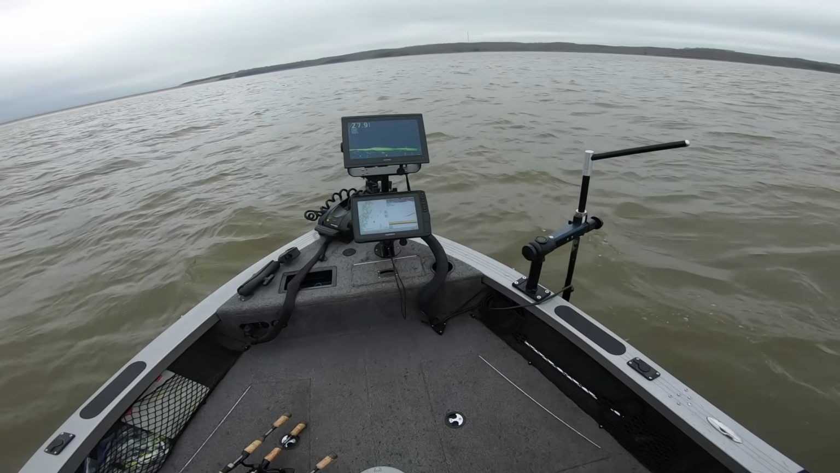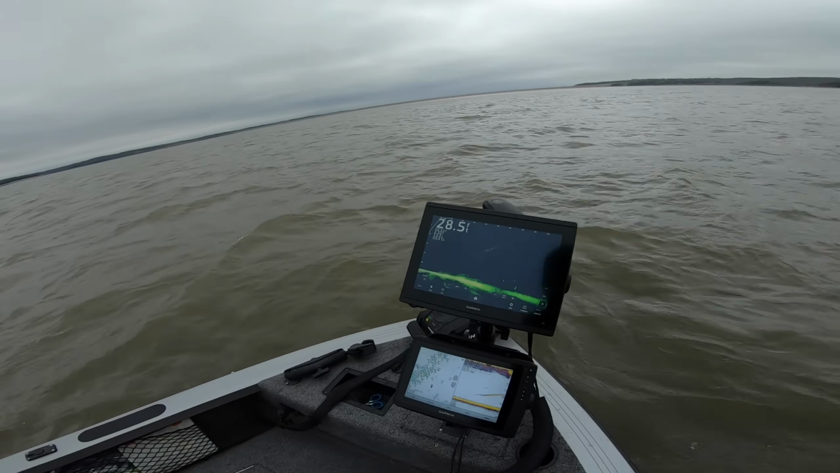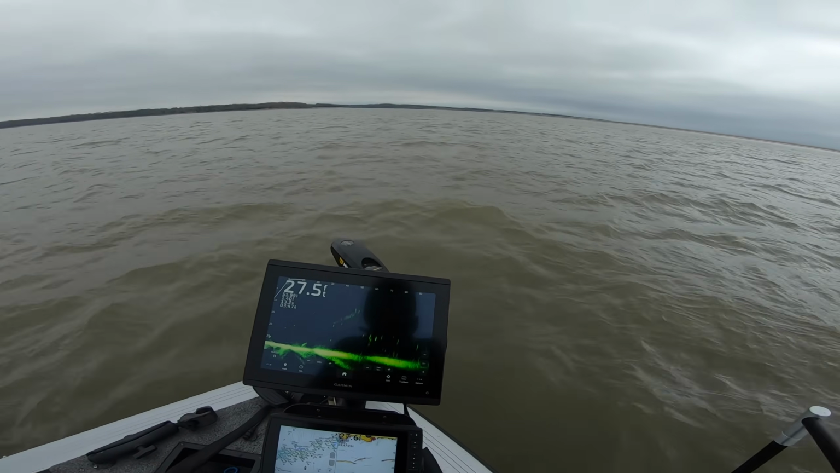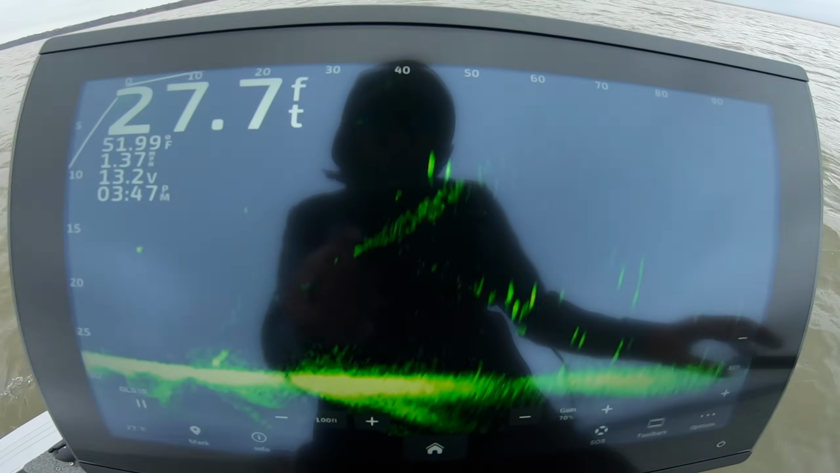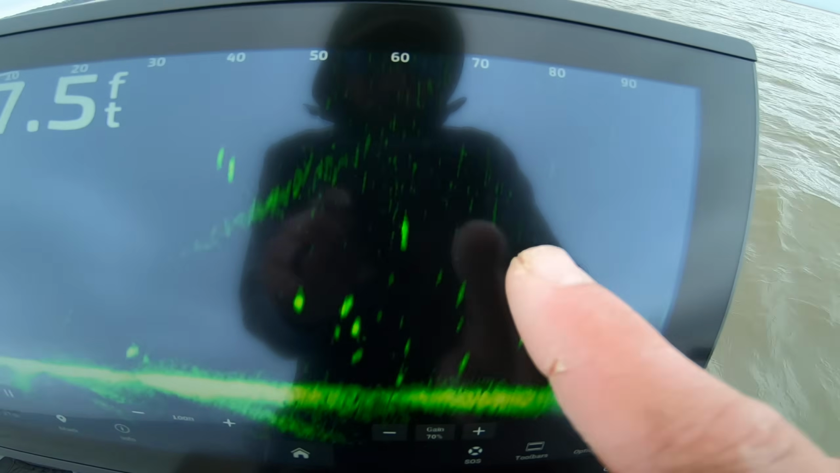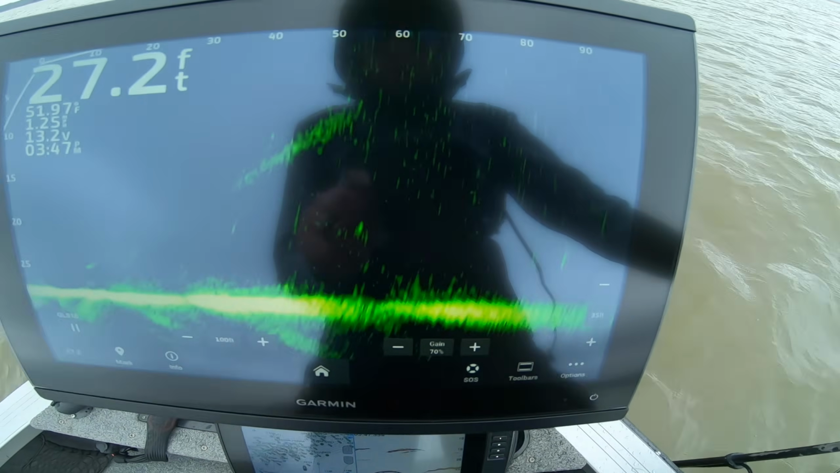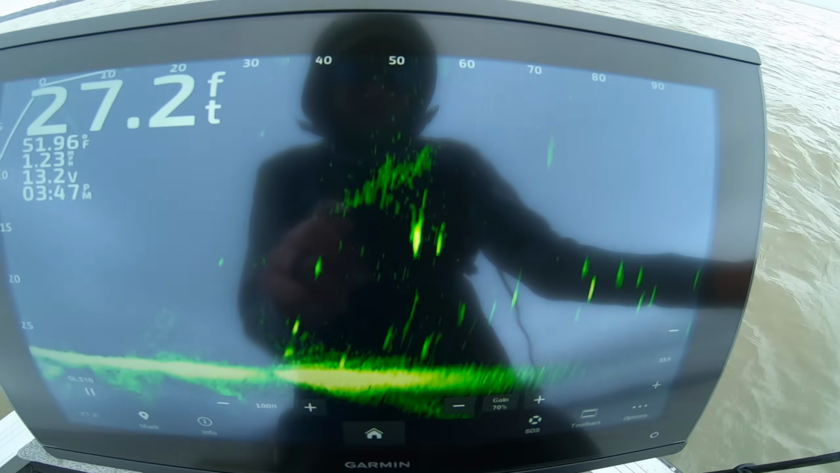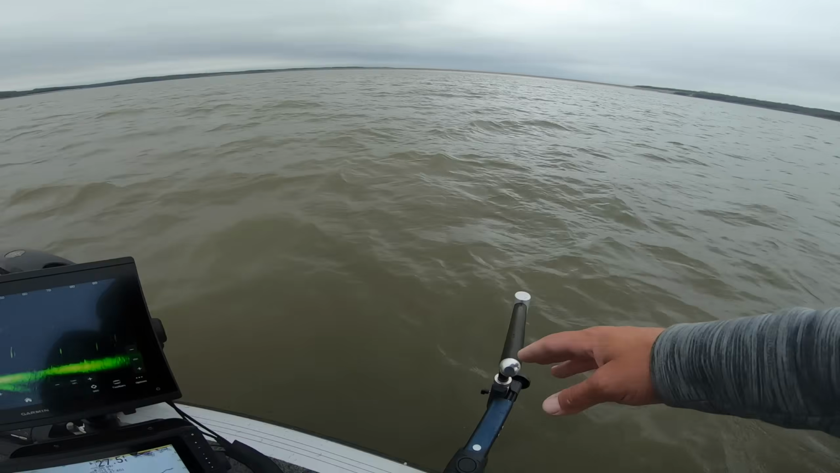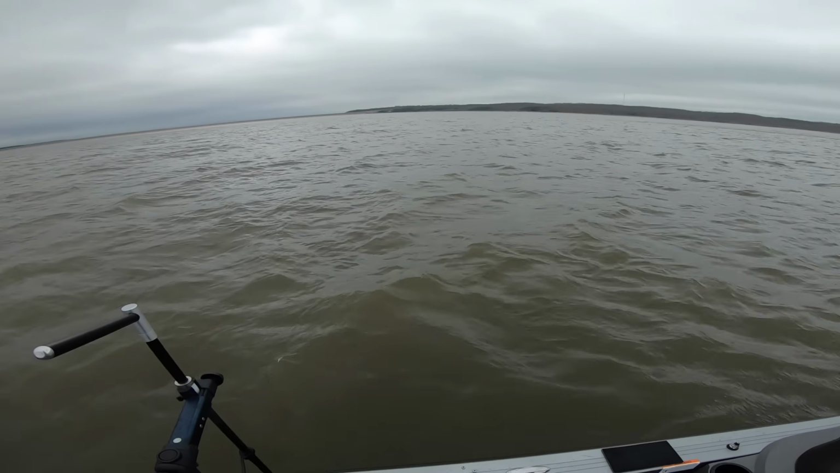All right, well, a thousand light years later, and we're finally getting ready to fish here. As you guys can see, we've got LiveScope running. I'm shooting 100 feet out right now, and I can see these fish. Like I said in the beginning, they're all just kind of scattered throughout the column. They're not really set up on any one piece of structure or anything. They're just kind of all over the place.